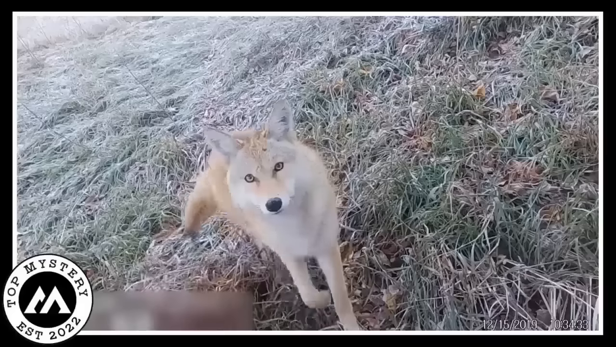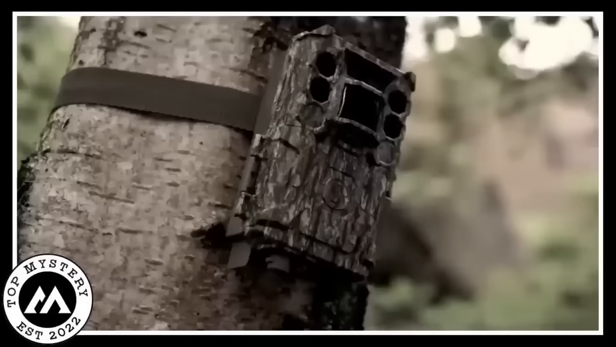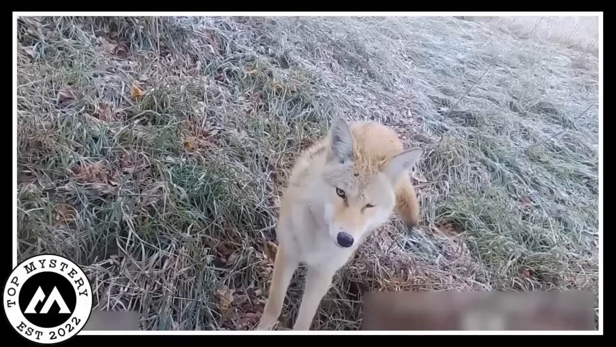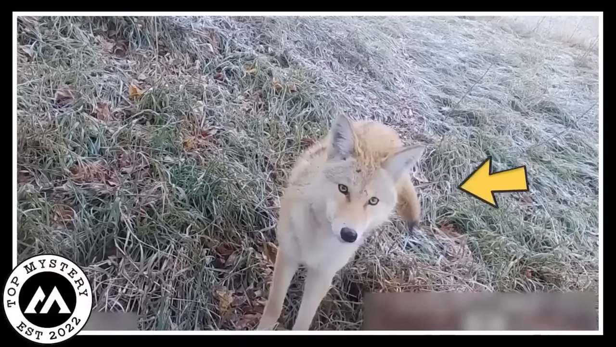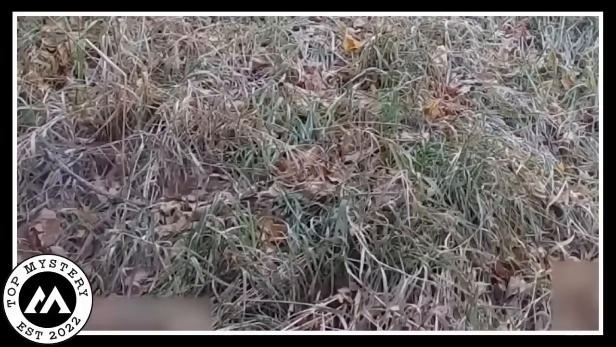Thief coyote. Get ready to be amazed by this camera tale from the wild. So there's this trail camera, right? It's chilling in the woods doing its job. Suddenly, a sneaky coyote shows up. The camera catches its attention, and the coyote, curious as can be, comes closer. It's like a natural mystery unfolding. Now, get this. The coyote, maybe thinking it's a toy or something, tries to grab the camera off the tree.